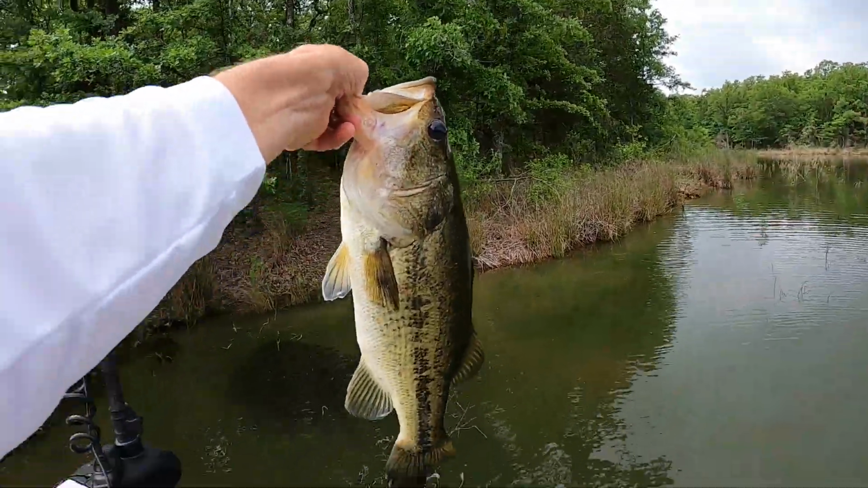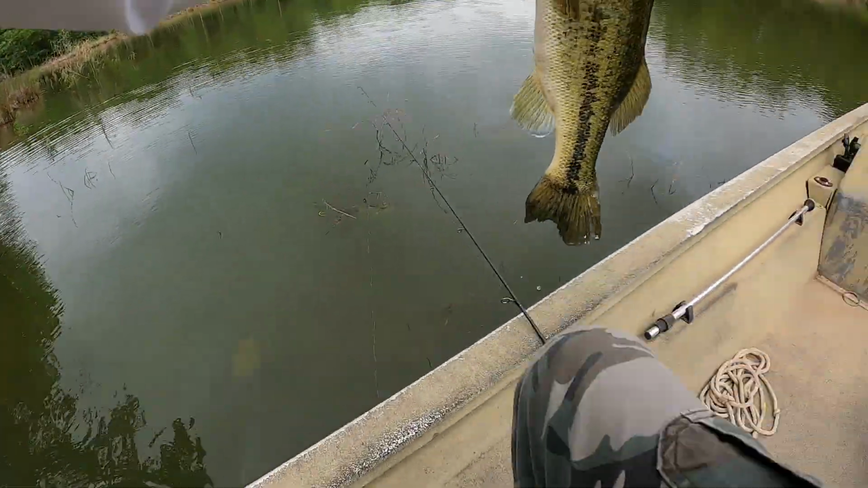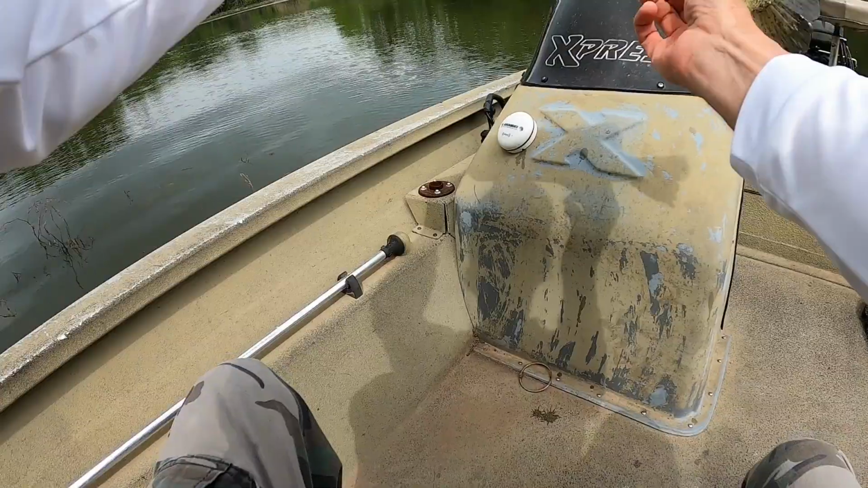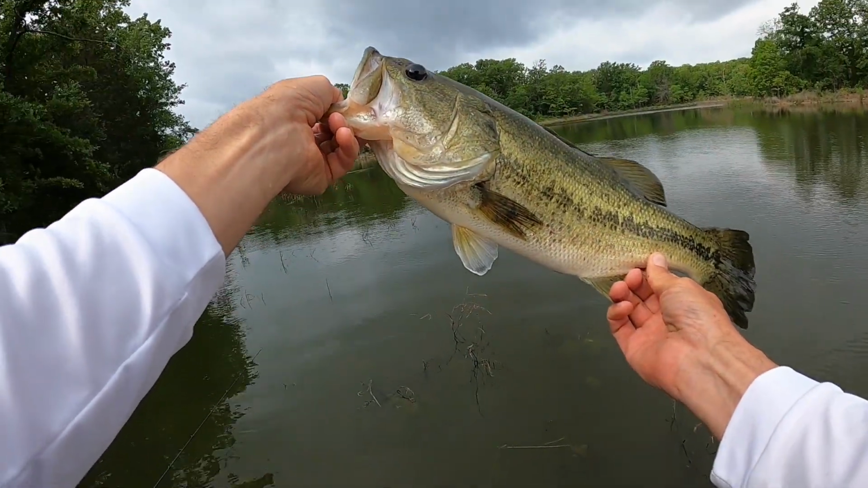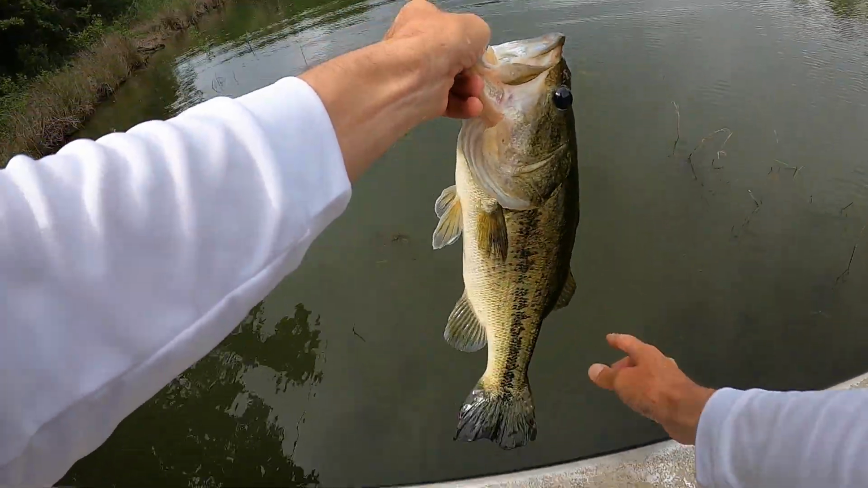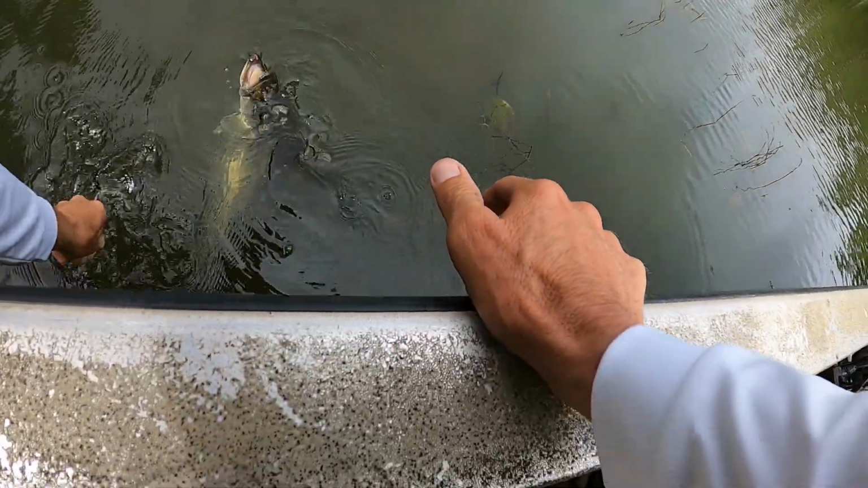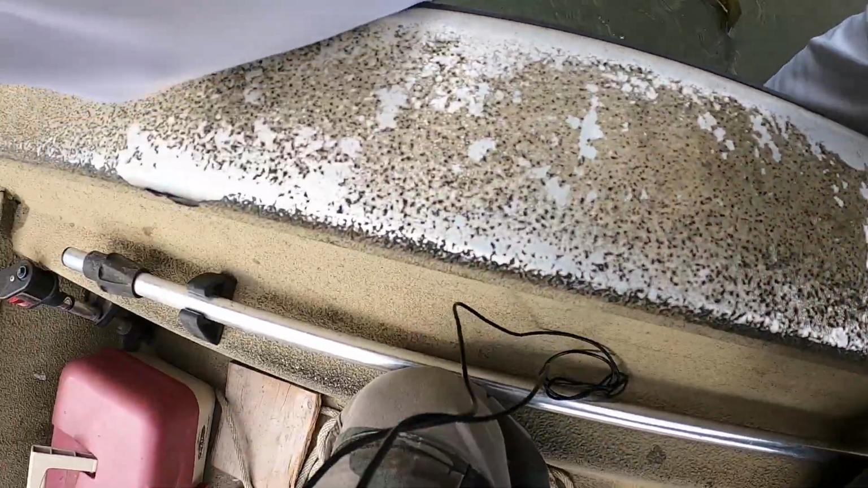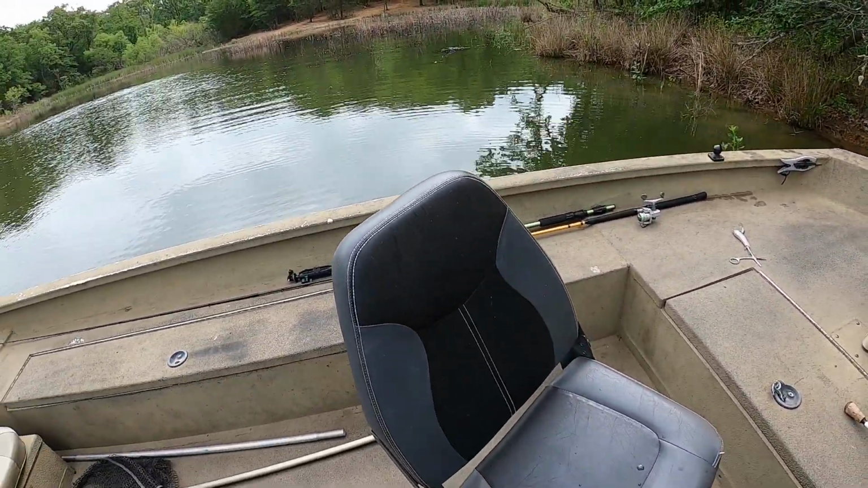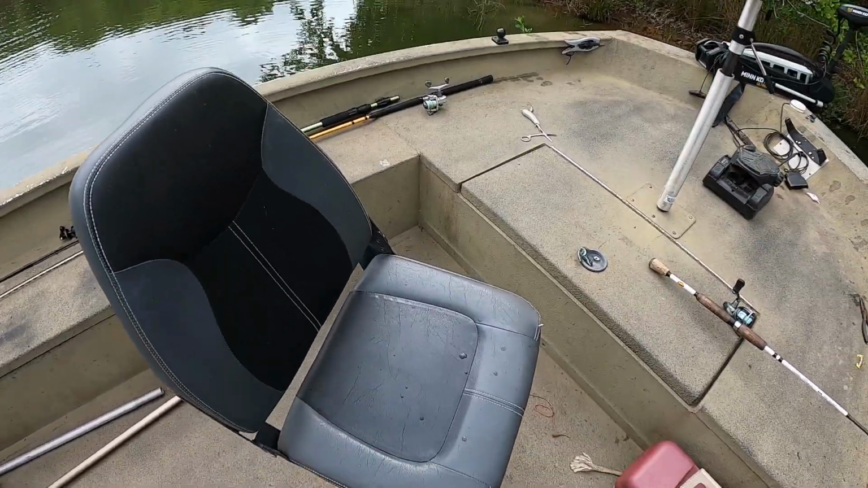Go eat them bass. Man, what a good bass that is. That's a nice one right there, on 6-pound line and a little 32nd ounce Roadrunner, man. That's fun stuff right there. It ain't the right species. That ain't what we came for, but we'll take it, as tough as it's been.